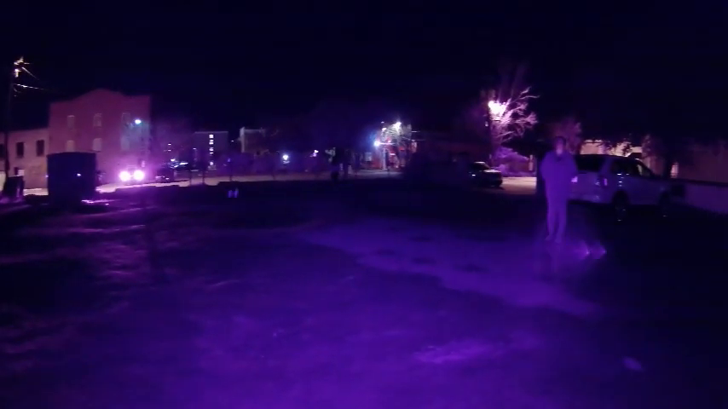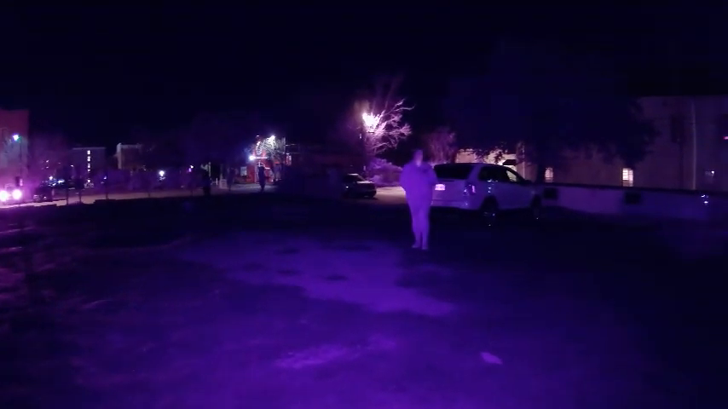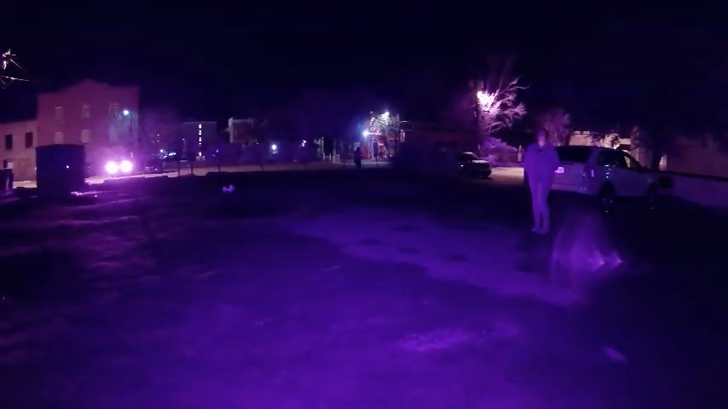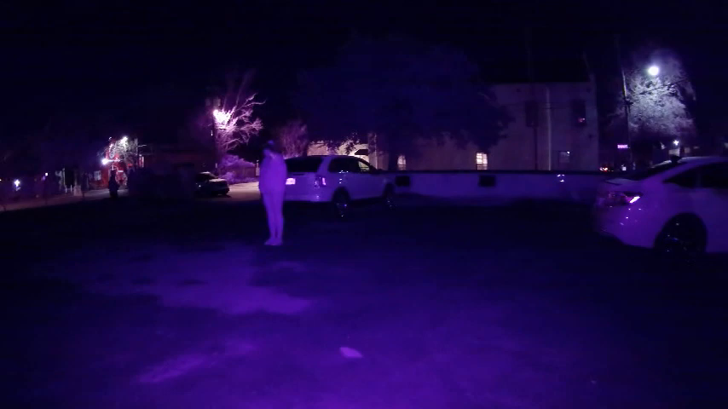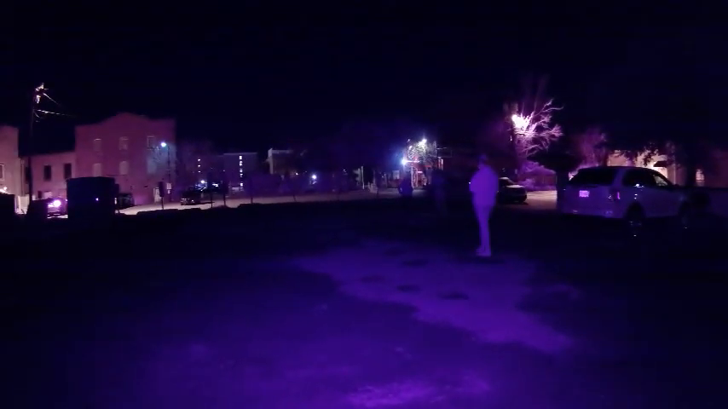Getting anything? Really nothing over here. I don't see anything except for people and signs and trees. That little light right there goes up to like the 30s plus, but obviously that's because it has electricity. I think I saw tiny orbs right there for a second, but I'm not sure.